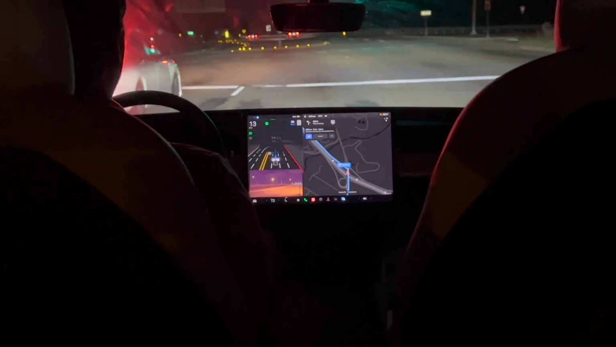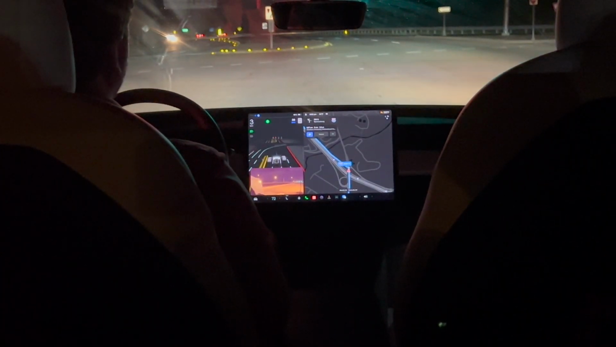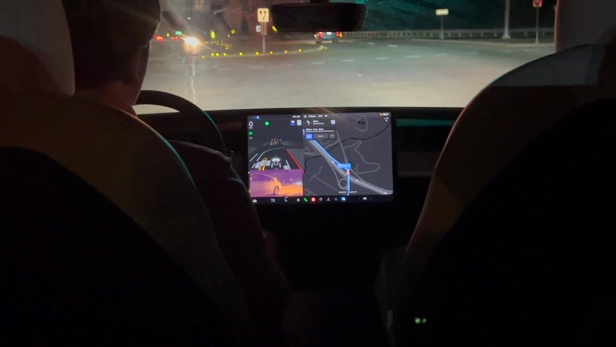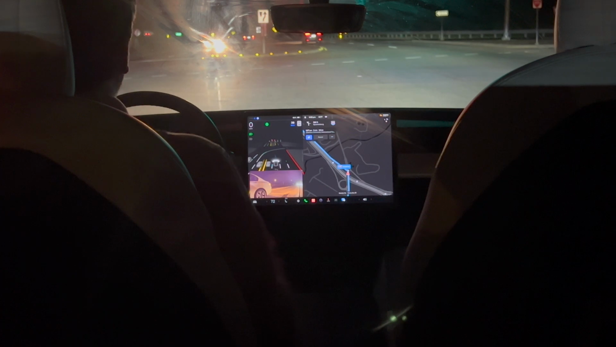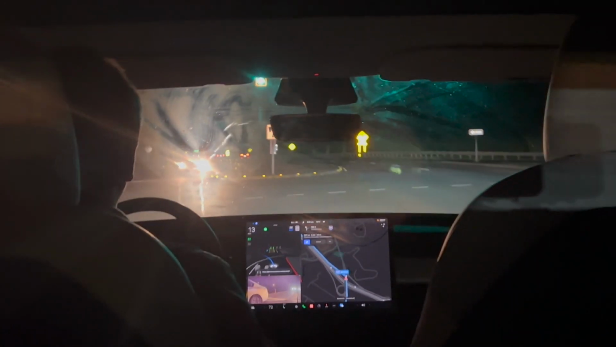Okay, very hard stop there. I think it saw the green light, but then we also have a red light for this lane. So I think that's what it is. I'm not really sure, but yeah, very, very hard stop at that red light. But we have a green now, so let's go ahead and merge on the interstate.